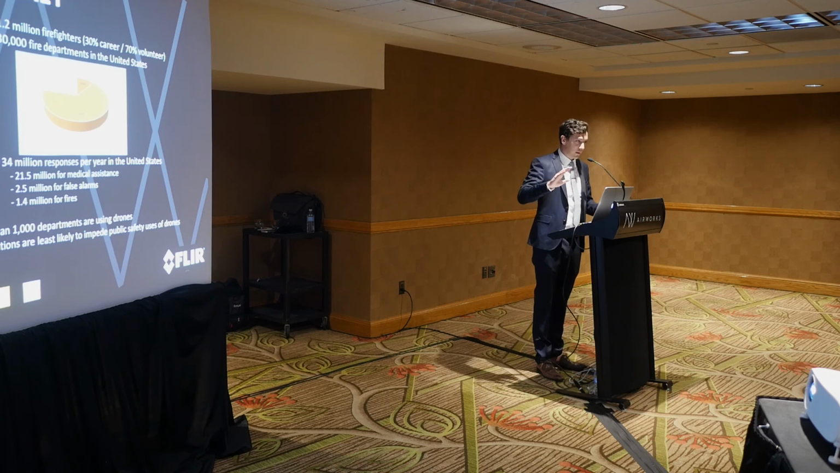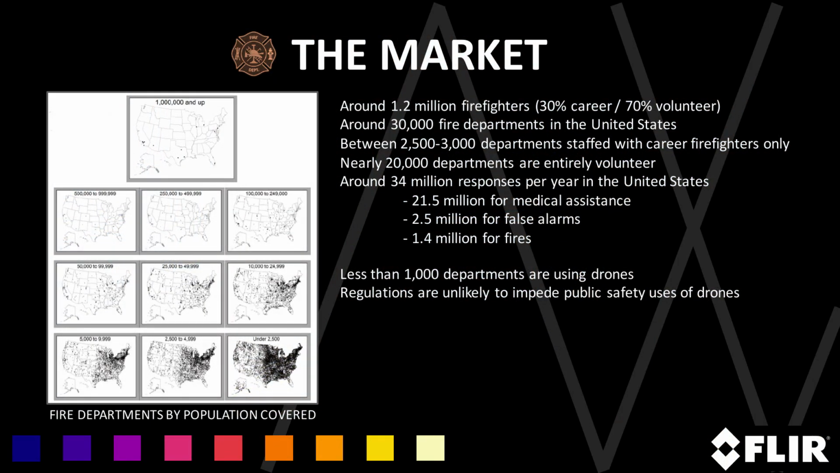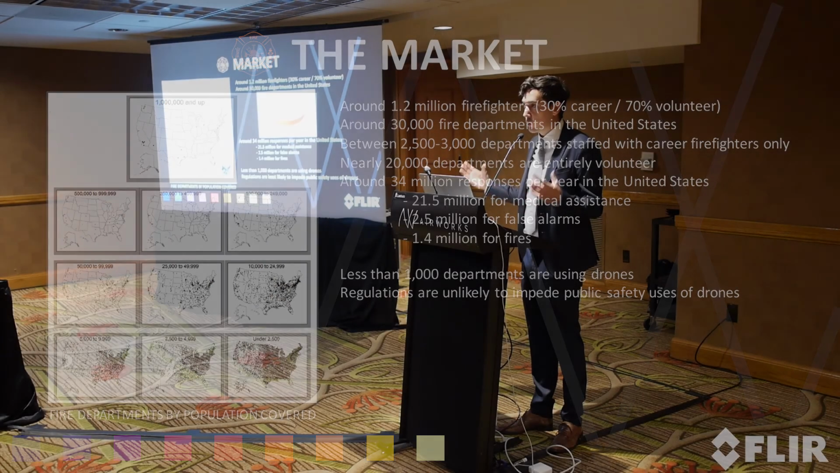It's my estimation, and this is a personal estimation, you won't find this on any of the Forbes numbers that they put out, but around 1,000 or less departments today are using drones, and this is out of over 3,000 departments. Now the chart that I'm showing there, and it's really hard to see, is stating that the pinkish area is the number of departments that consist only of career firefighters.